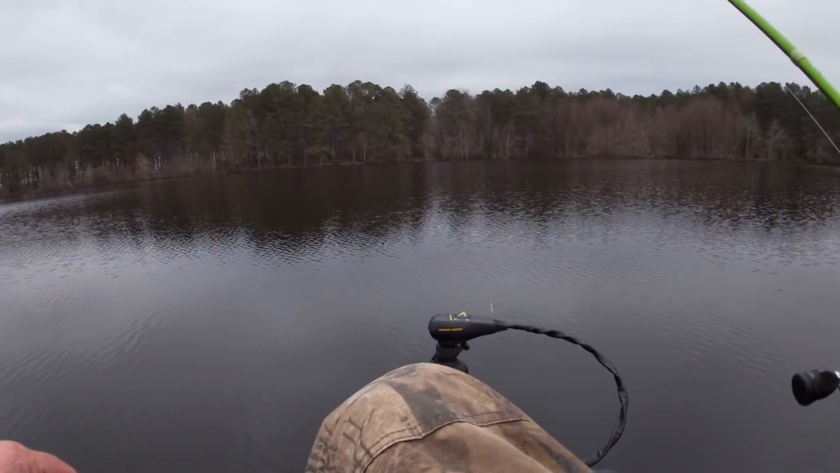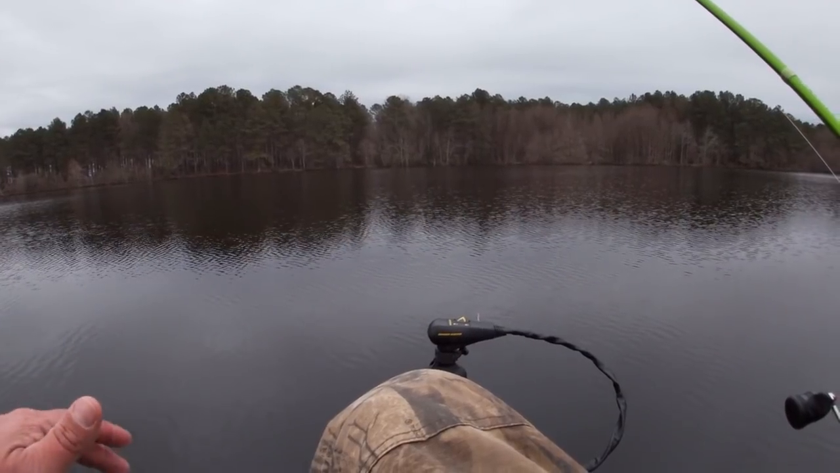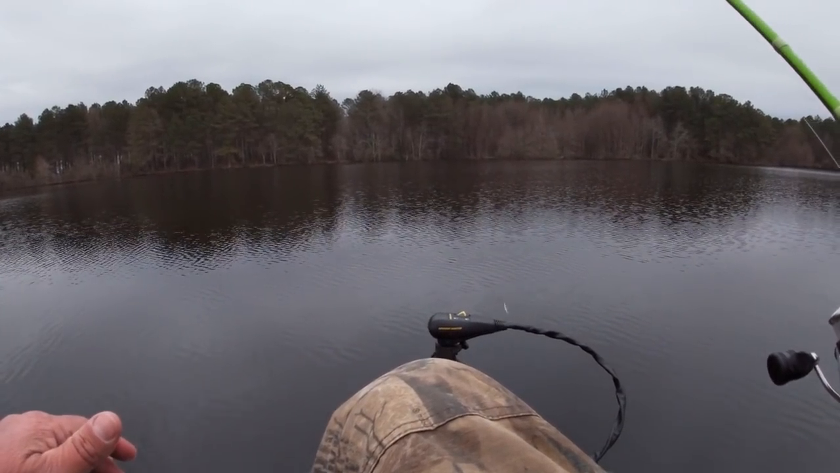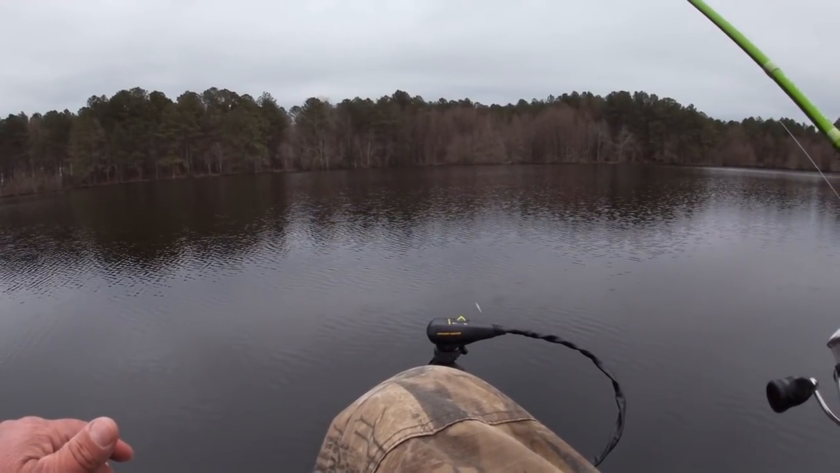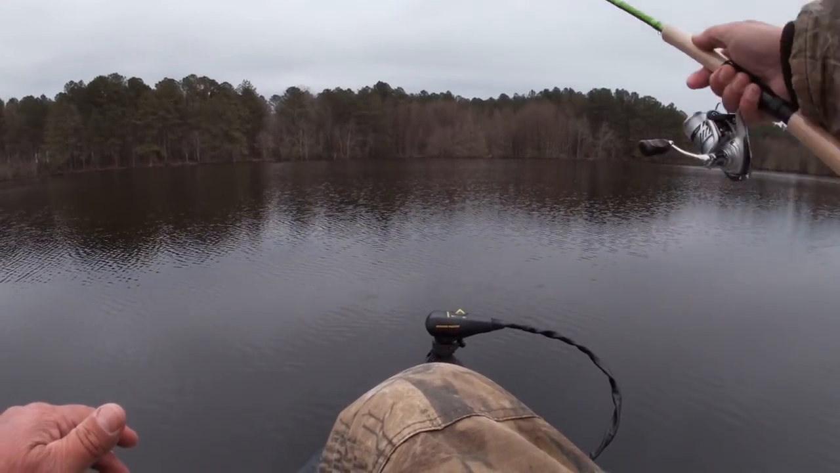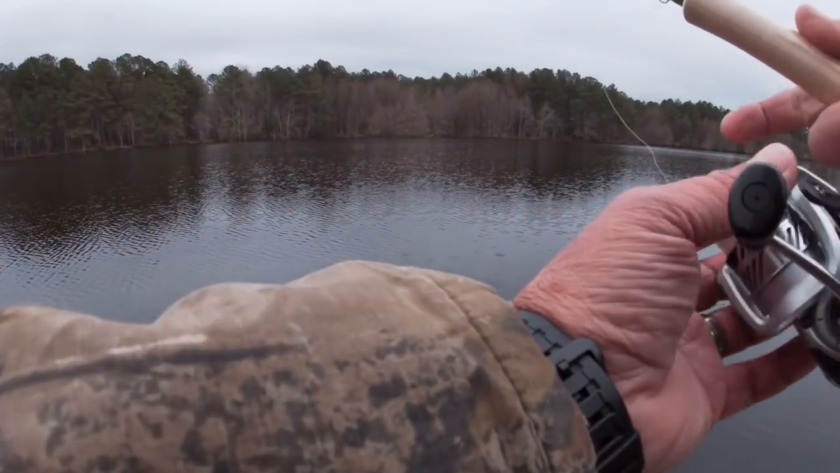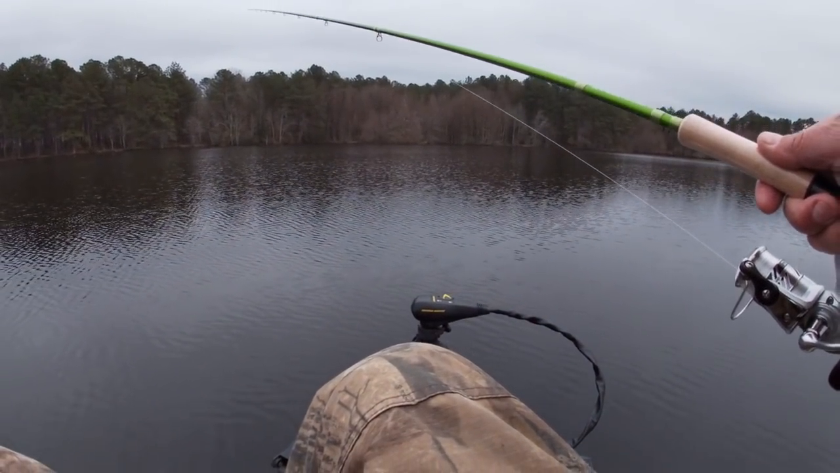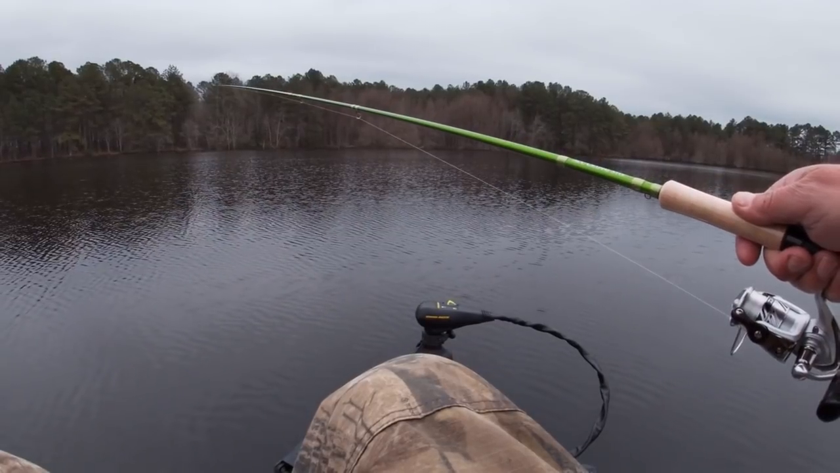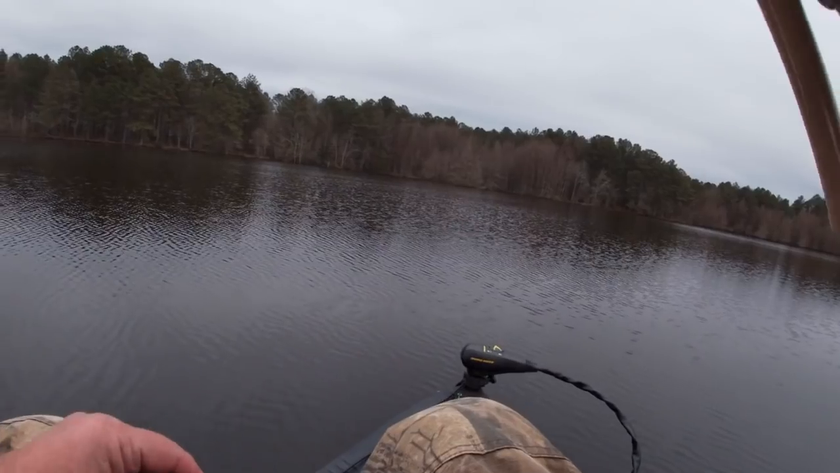And I'm just watching that fish, trying not to run the trolling motor a lot. So this pole is 10 feet long, and so when that fish gets within about 10 feet of me or so, I'm trying to get the lure down to them, and sometimes that works and sometimes that don't.